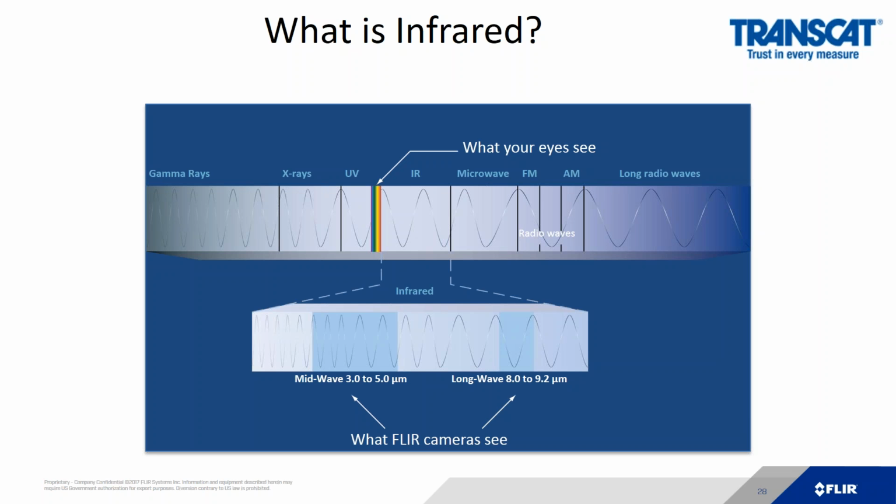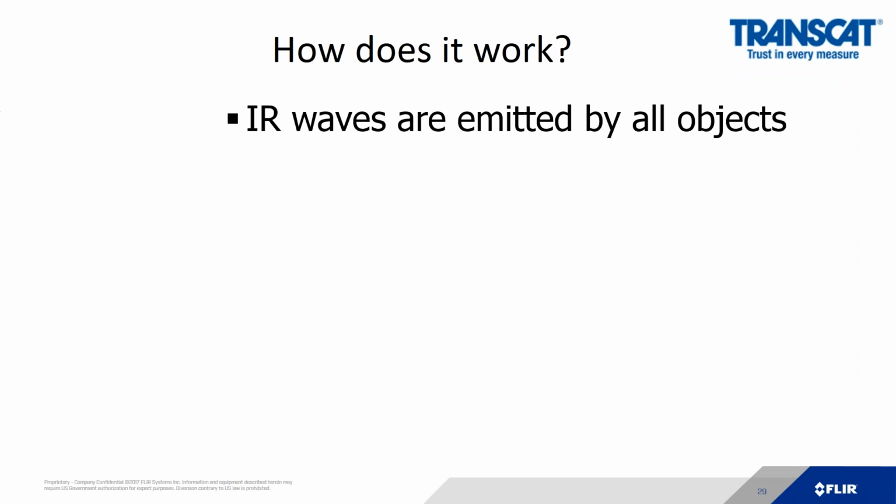Our cameras, 99% of all thermal cameras operate in the long wave bands. And after infrared becomes microwave. And that's a bandwidth we're all used to seeing because those microwaves are actually bigger than the holes in your microwave oven when you look inside to see how your food is doing. Infrared is smaller than the holes in the microwave oven, so infrared radiation can pass through.